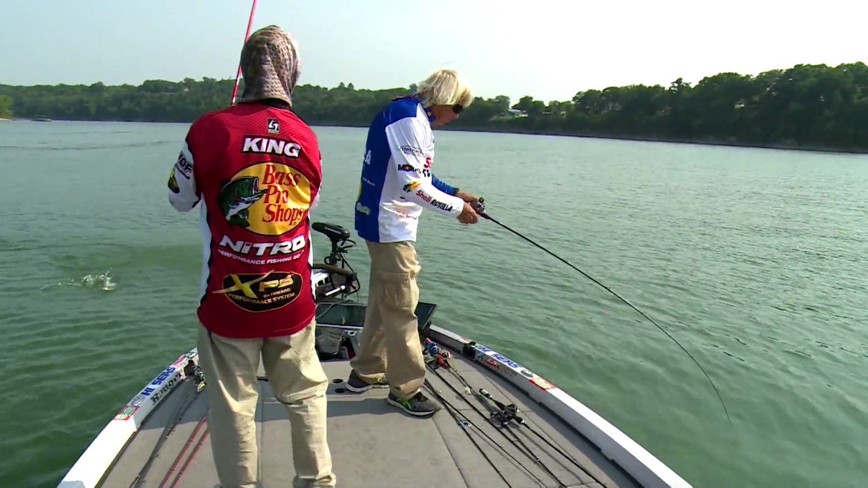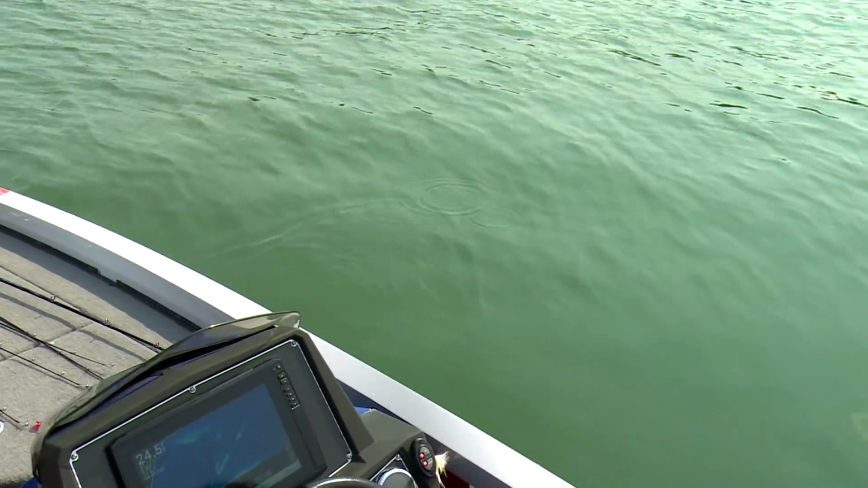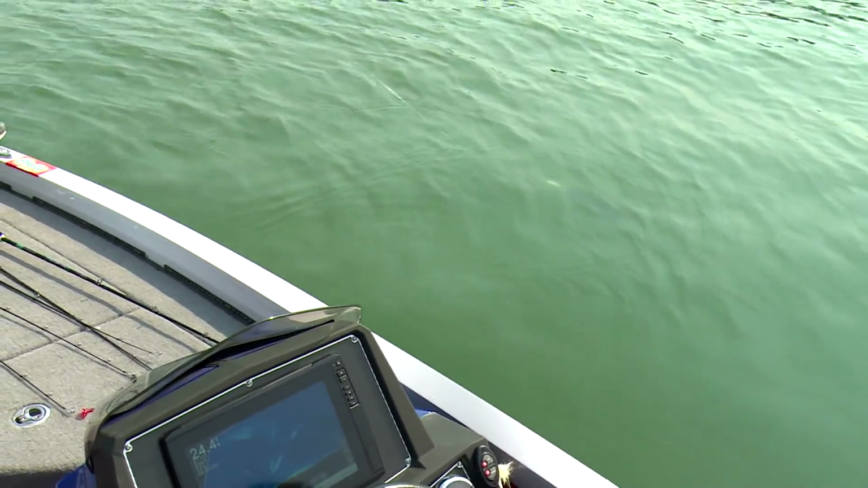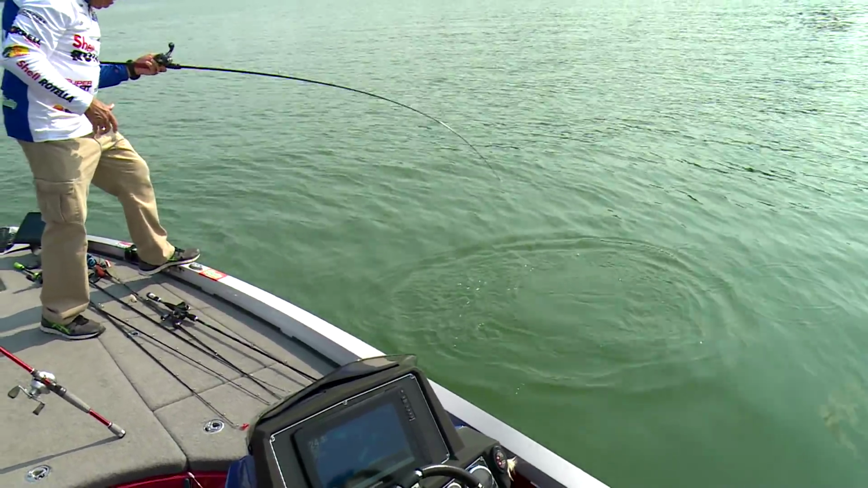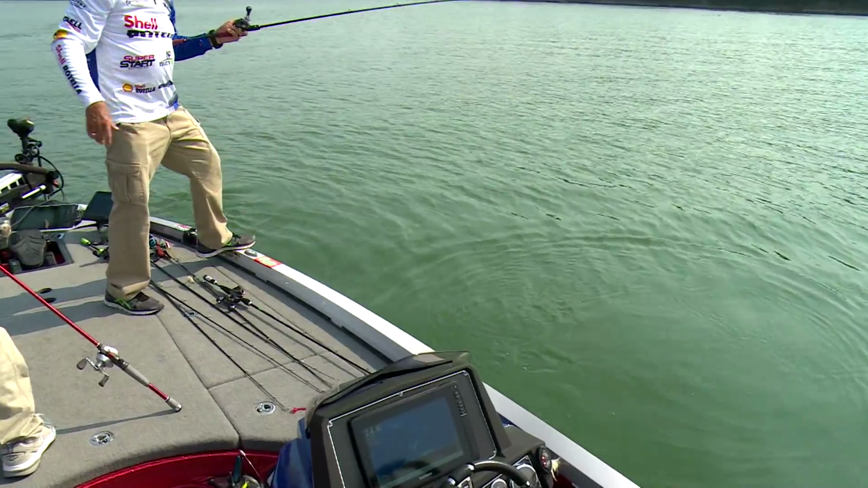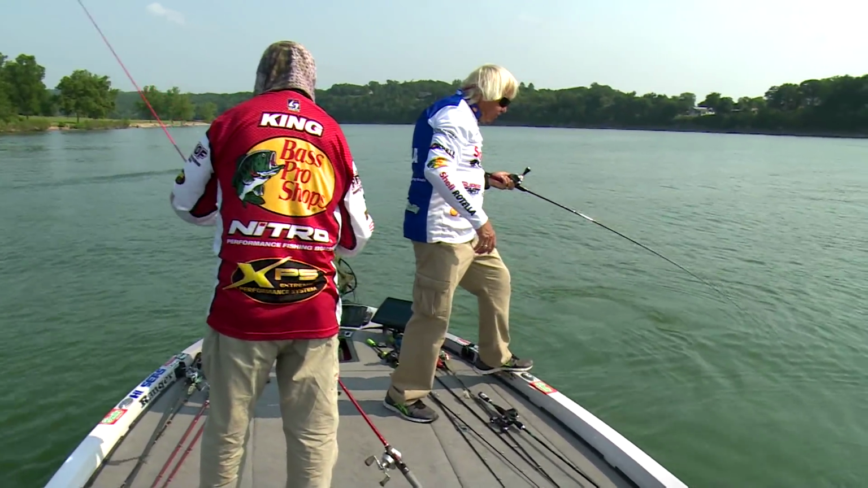Let's see if I can let him go. I don't mind letting him go after I get all this out of him. Get him up there where you can see him. Oh yeah, looky there. Oh, that's a big one. That's a big fish there. You want me to get him? I'll push my button. Yeah, but you got one, don't you? Another spot? Oh yeah, that's big fish of the day right there.